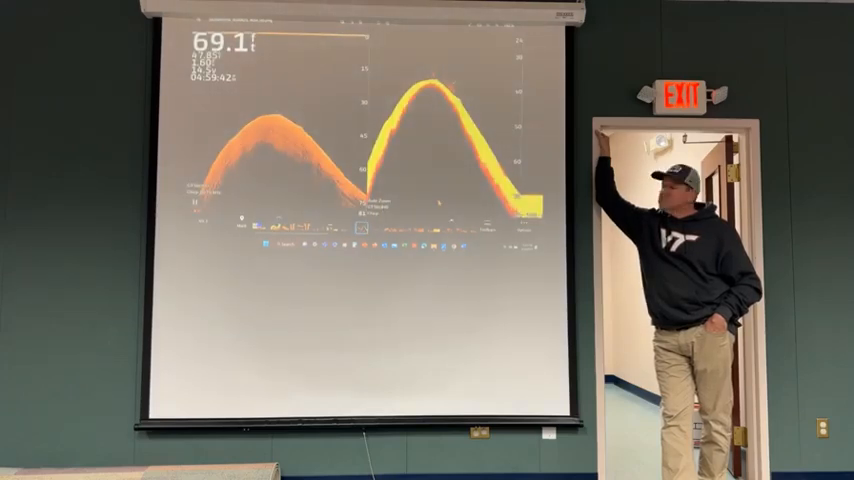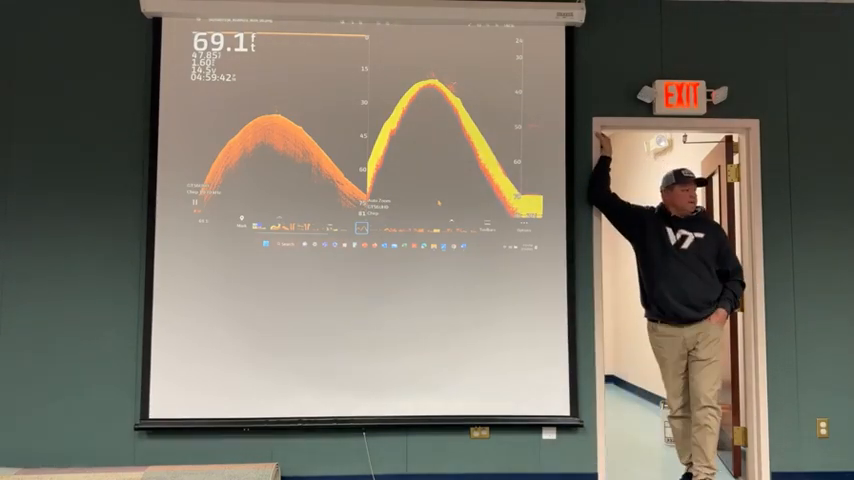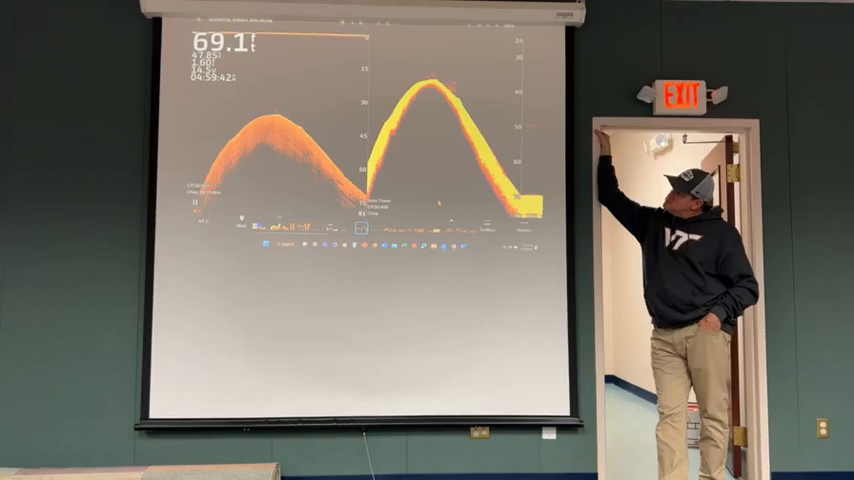Now, what I wanted to show on this image was, again, we have downscan on the left side and 2D sonar on the right.